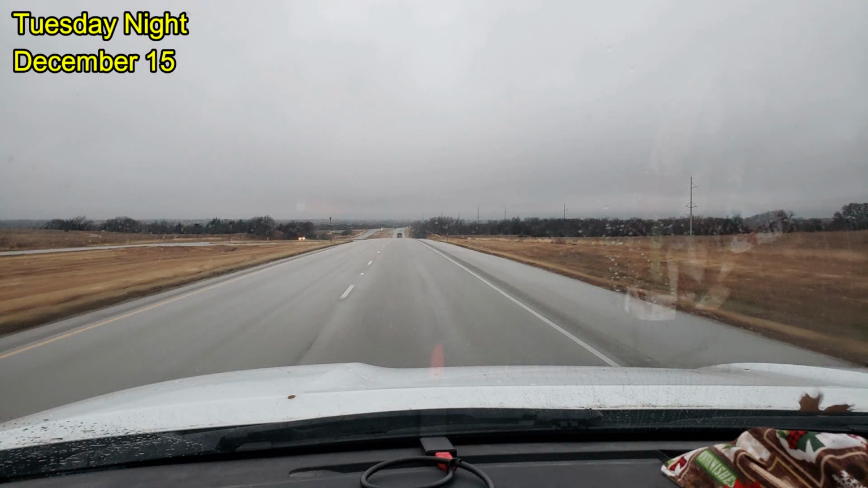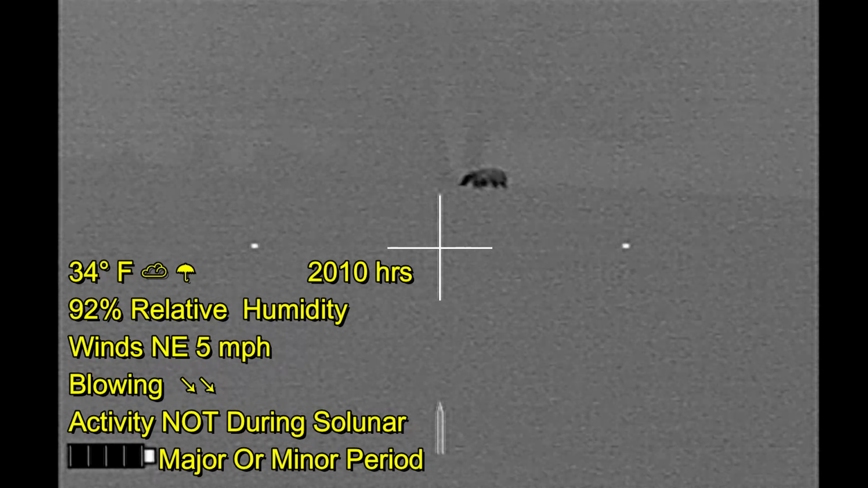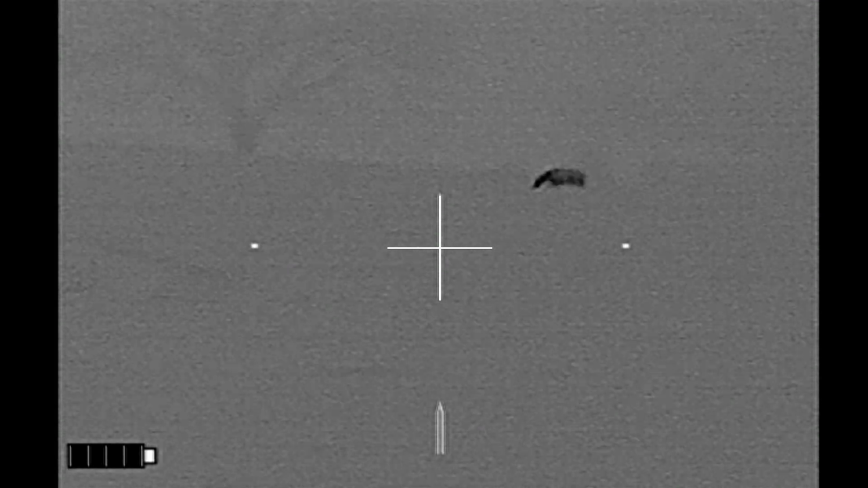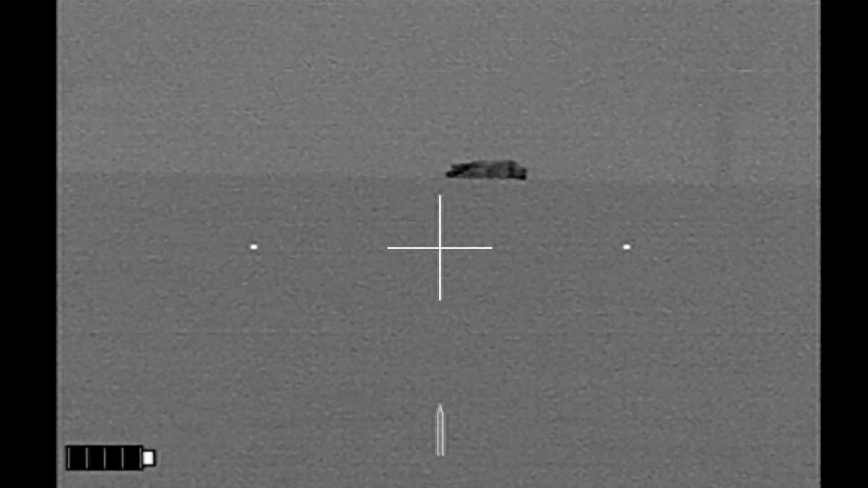Moving on to Tuesday night, December 15th, it is an overcast and misty night. And after a few hours of hunting, I finally spy my first hog. Looks like a good-sized boar, and it is on the move. I don't know if it's just time for it to move, or if I made some noise. It's a long ways off, and the wind is in my favor, but it took off.